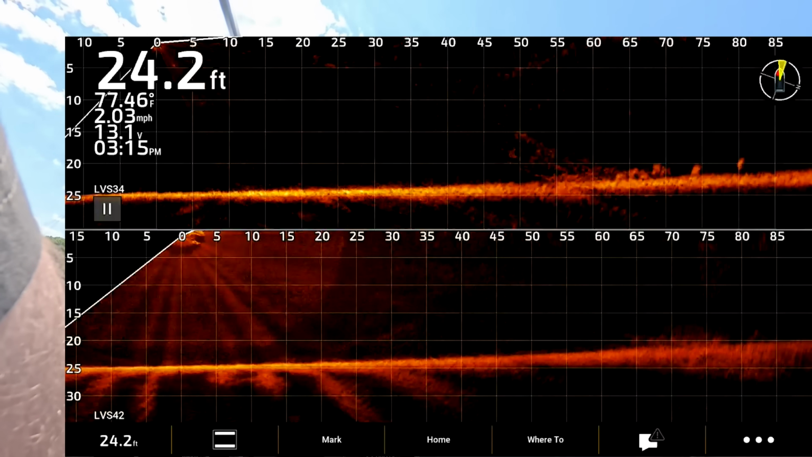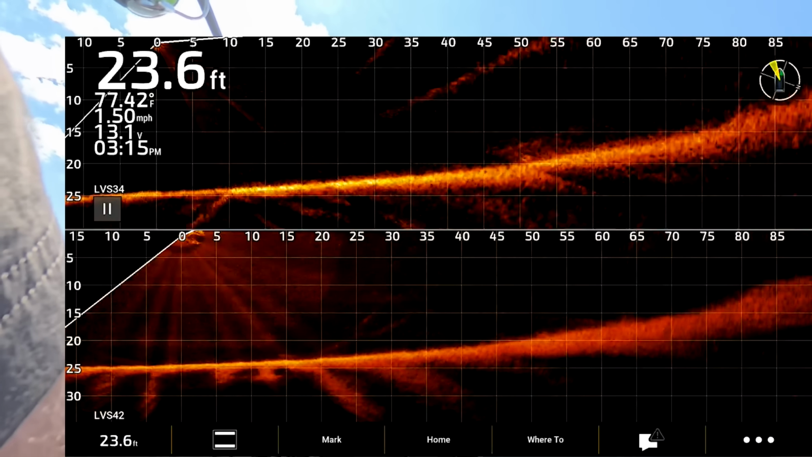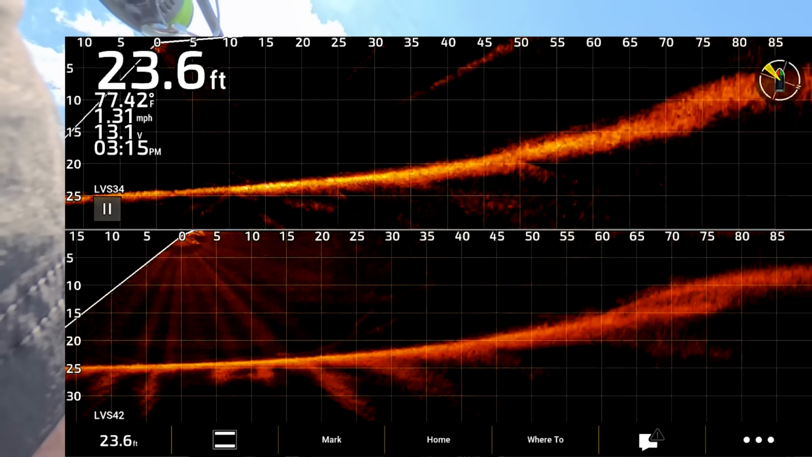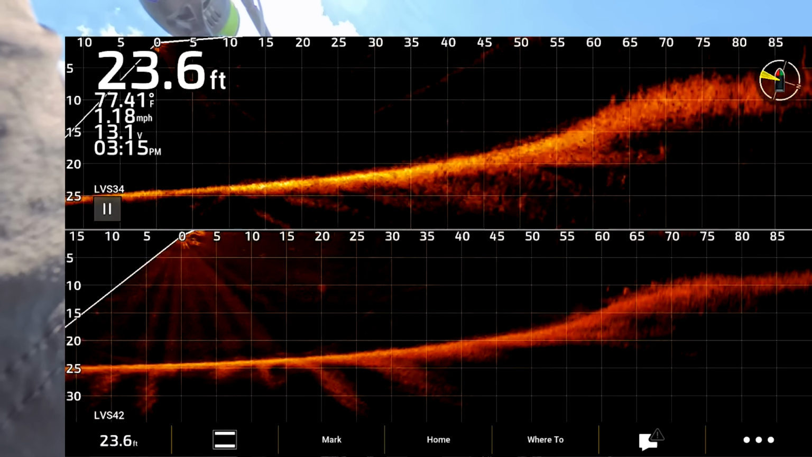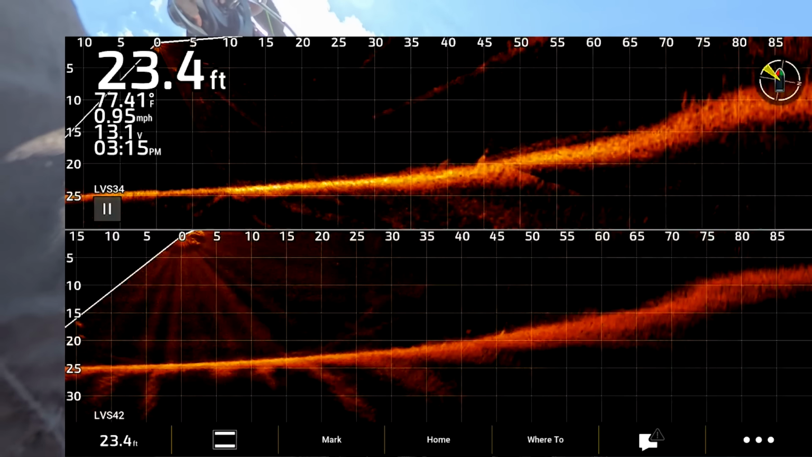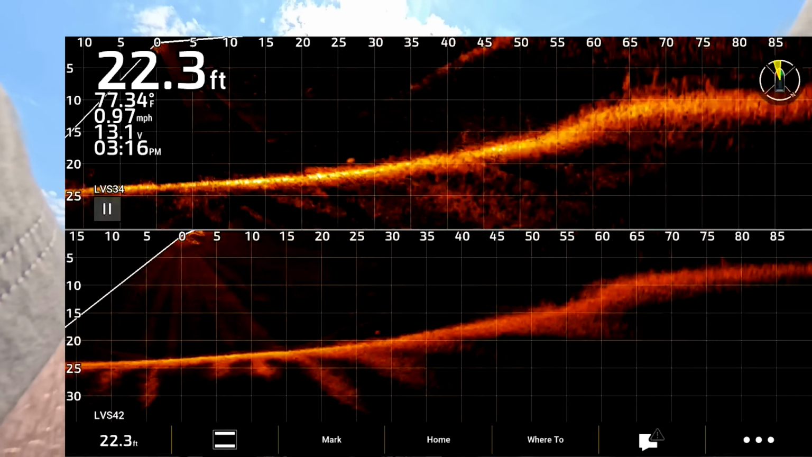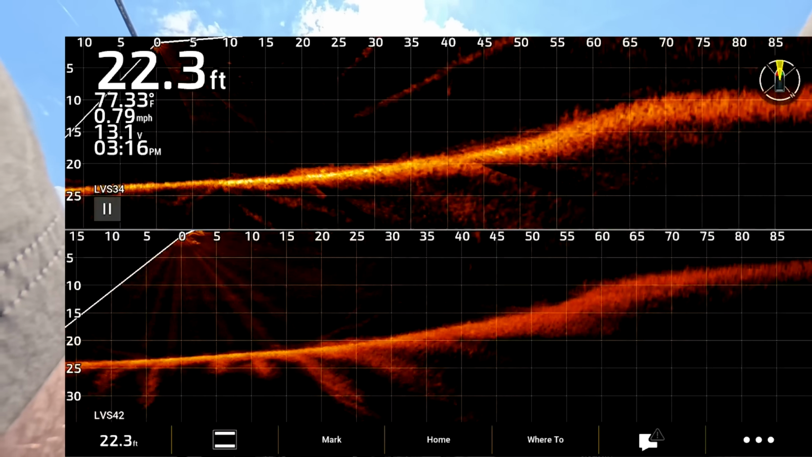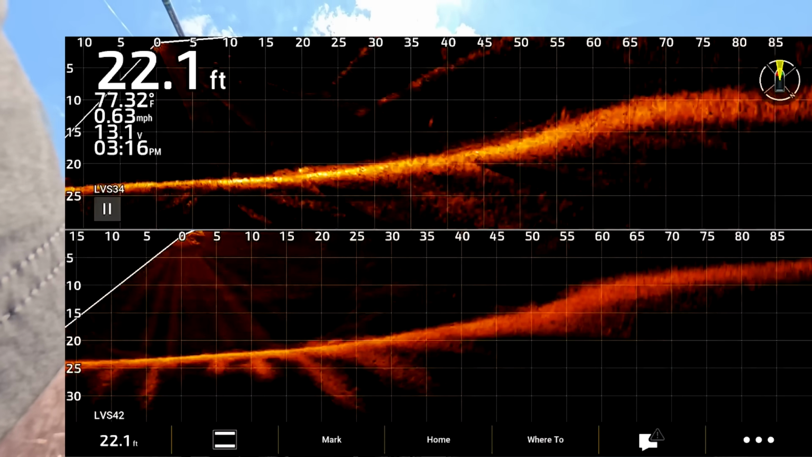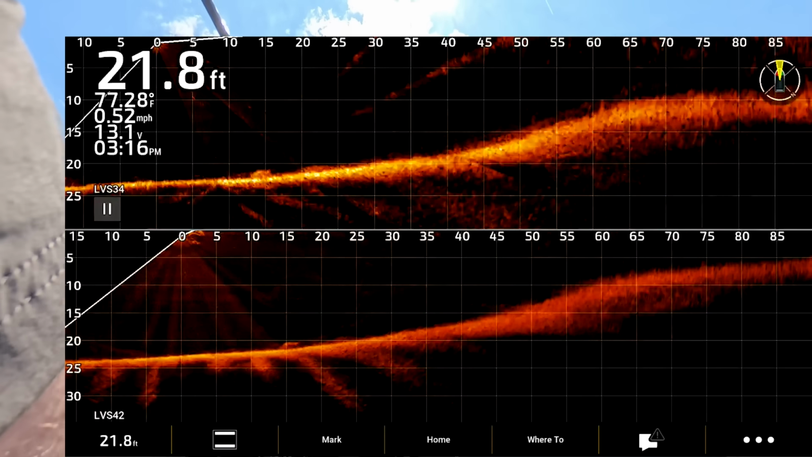Alright, some fish on bottom at 60 feet and closing. Decent marks on both at 65 feet right there. Good mark on bottom at 40. Just made a cast. I see it on the 34, barely see it on the 42.